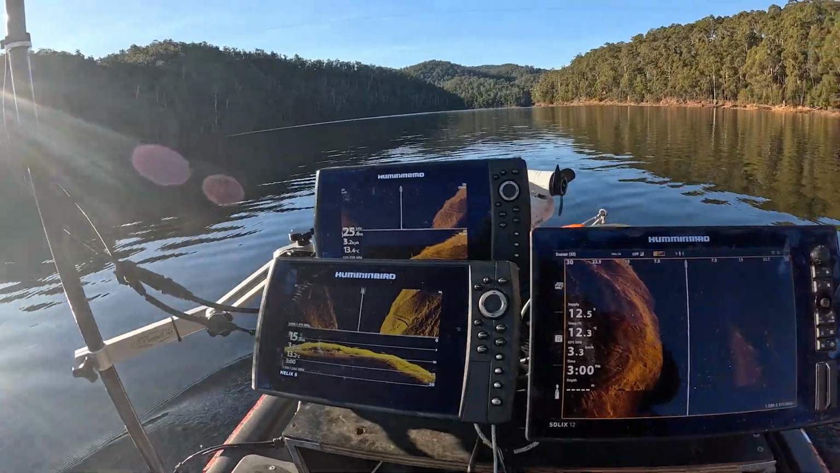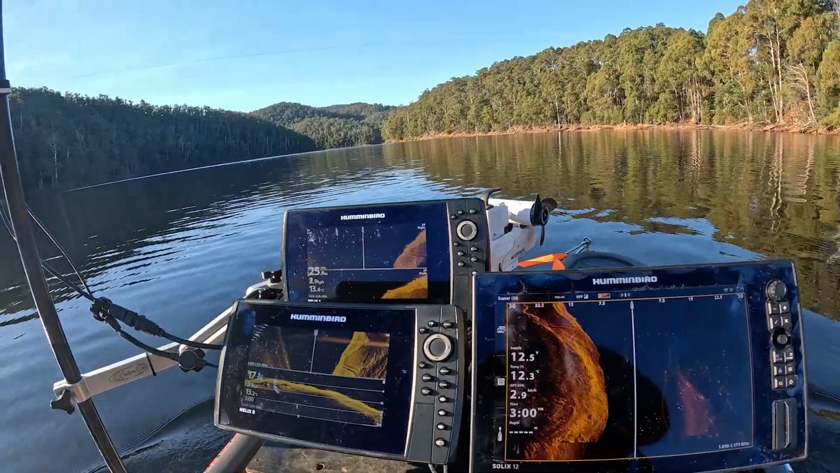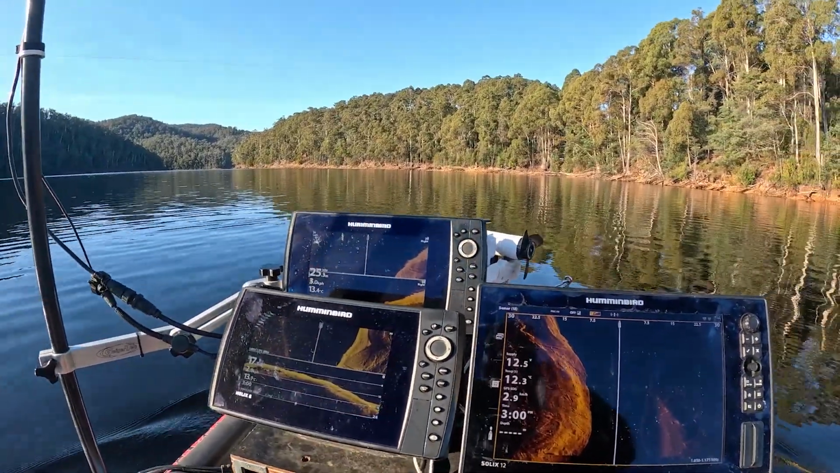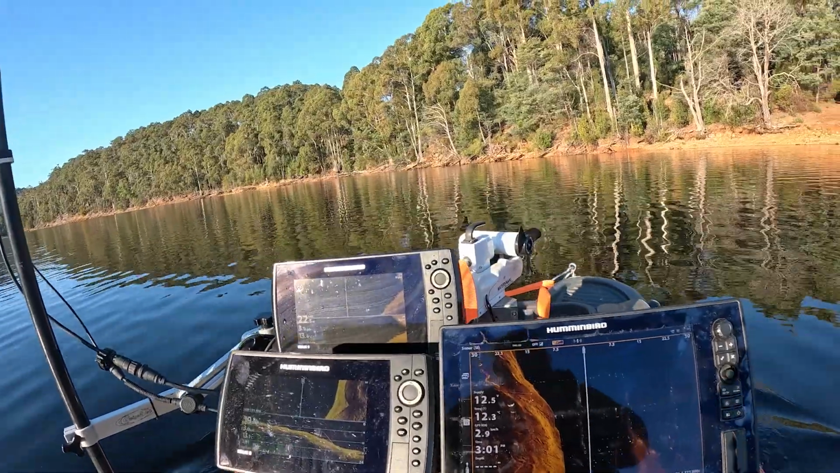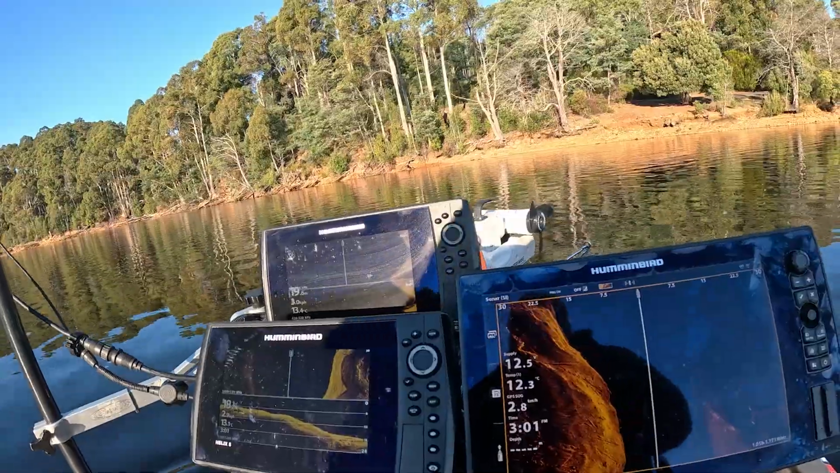Okay, my next pass I'm actually going to go a lot closer to the shoreline, because the depth is struggling a little bit to read, because it is so deep.